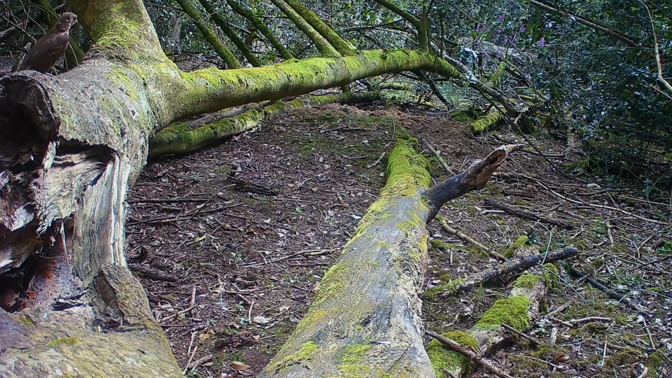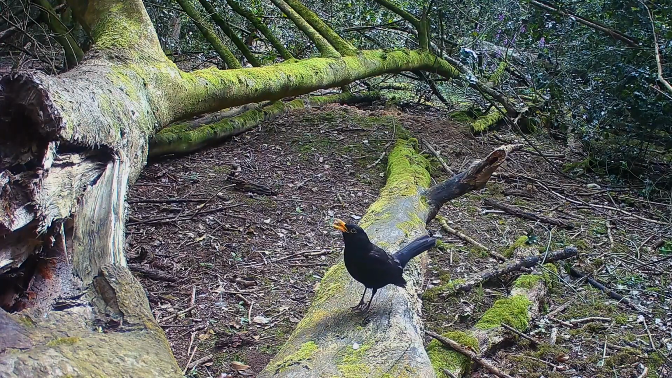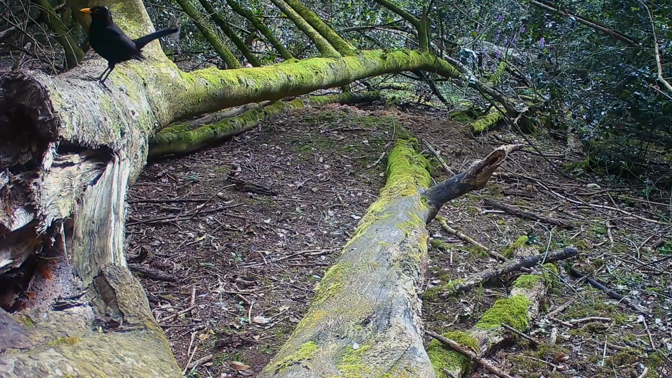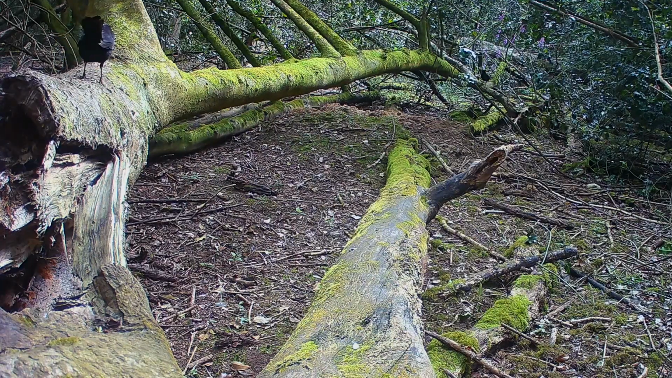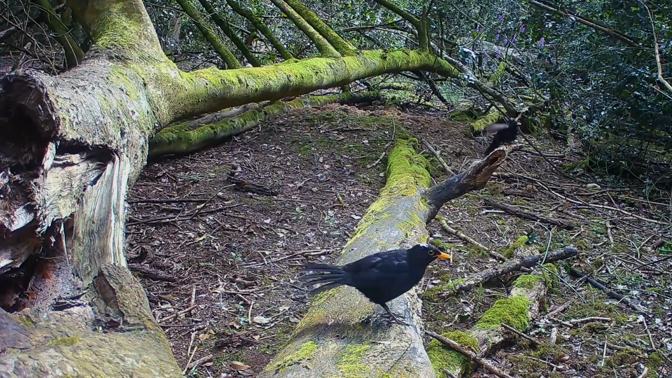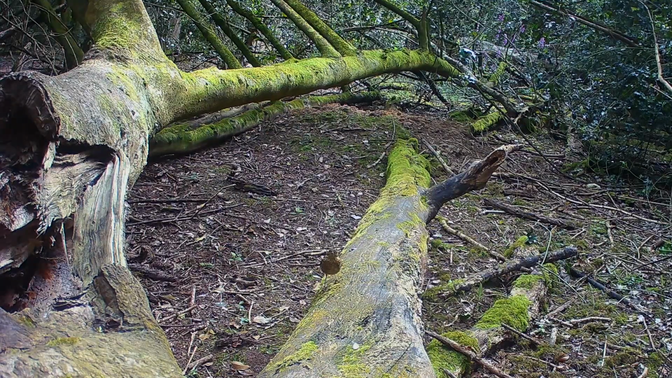Despite this, I'm really quite disappointed that the badgers didn't put a little show in. And I think with the noise from the camera, the birds were landing on the camera as well.